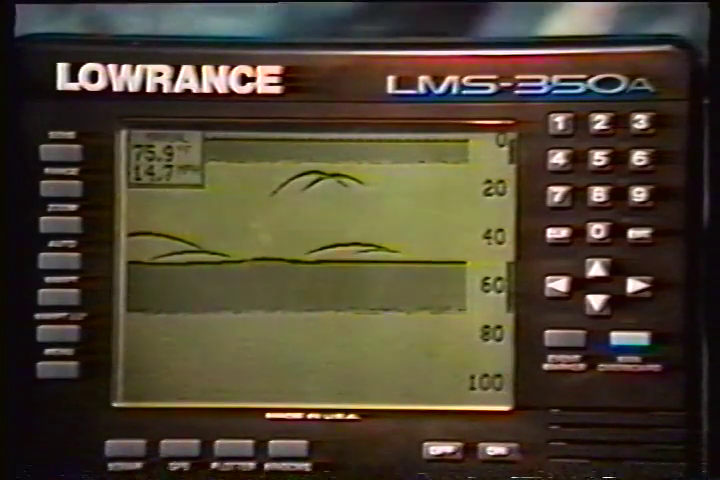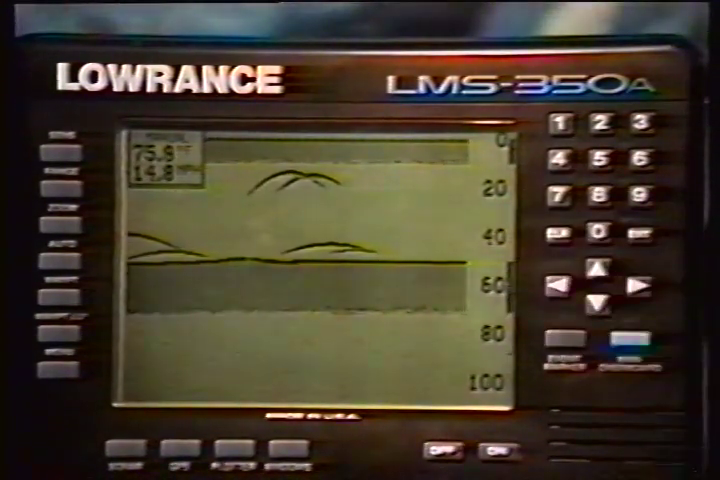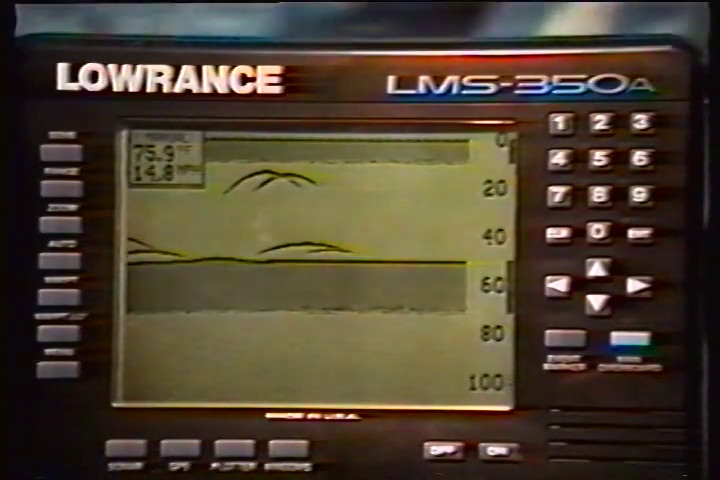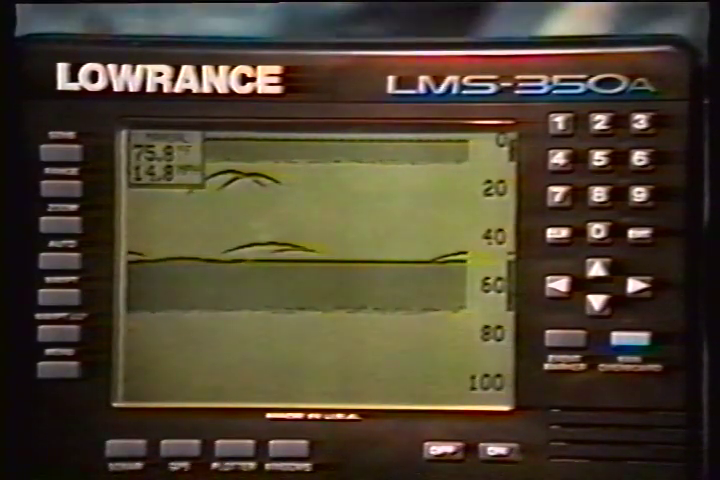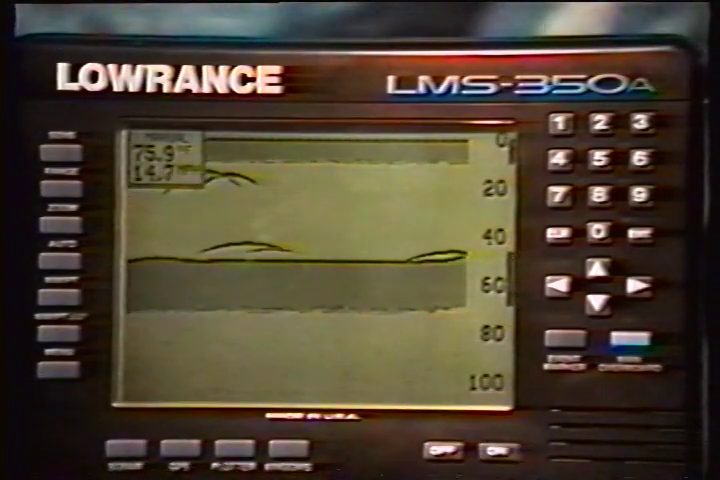This feature converts all echoes to short horizontal lines on the display's far right side. The graph continues to operate normally. Fast Track gives you a rapid update of conditions directly under the boat. When the unit is not moving, fish signals are long, drawn-out lines on a normal chart display. Fast Track converts the chart to a vertical bar graph.